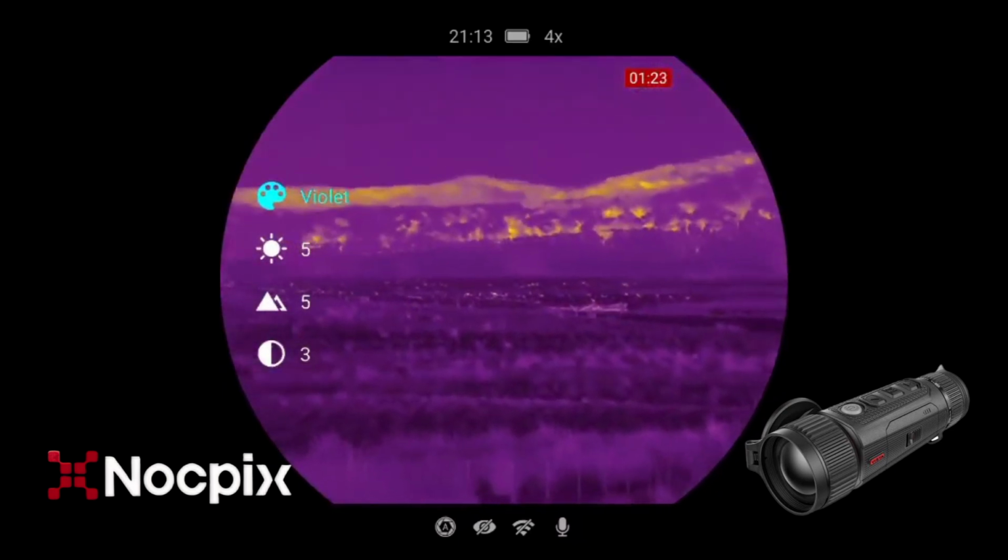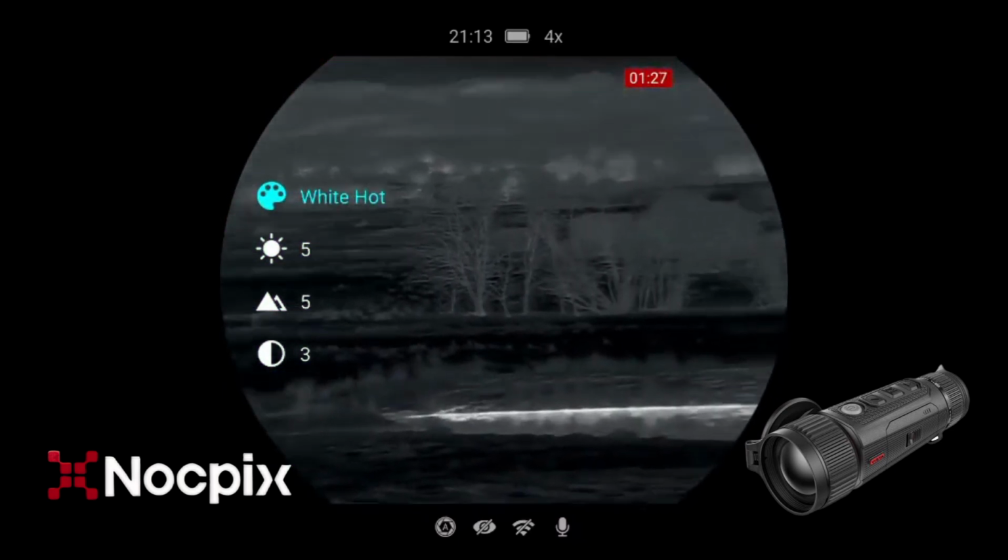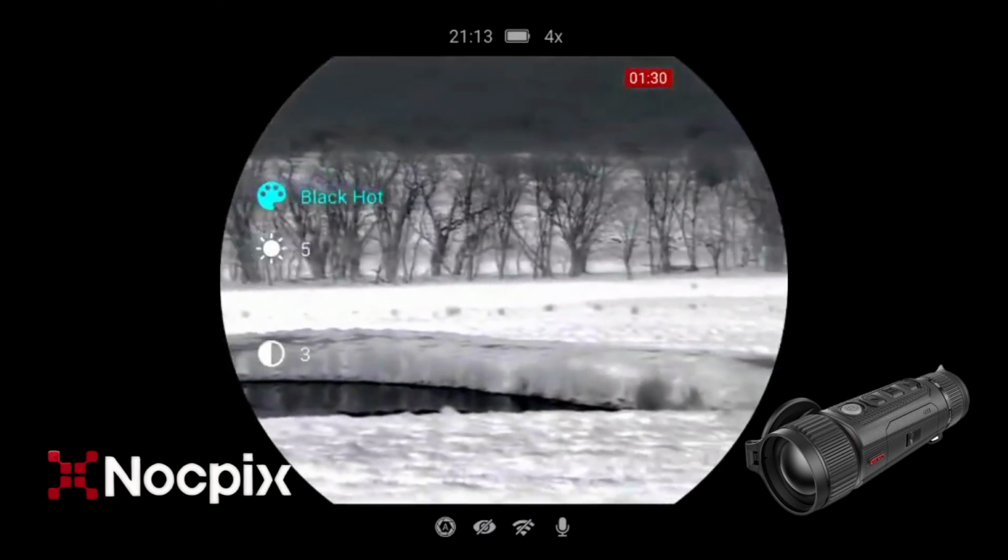I'm just going to pull up just here, a bit shy off this fence, so I'm still on the high ground. Just have a scan around. Hopefully me talking and narrating this video hasn't scared anything off. Alright, let's have a look. Good opportunity just to cycle through some colour palettes. So we've got white hot, black hot.